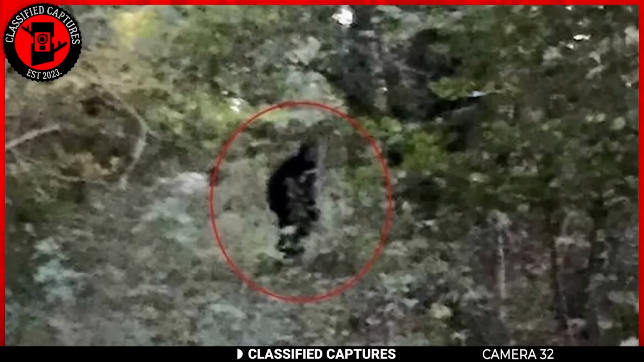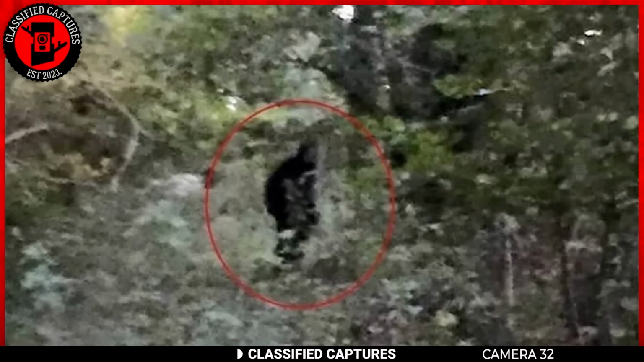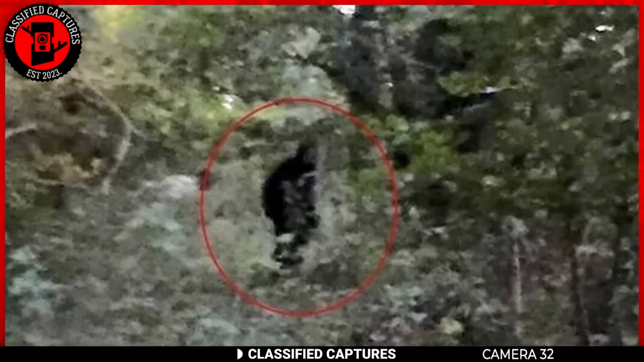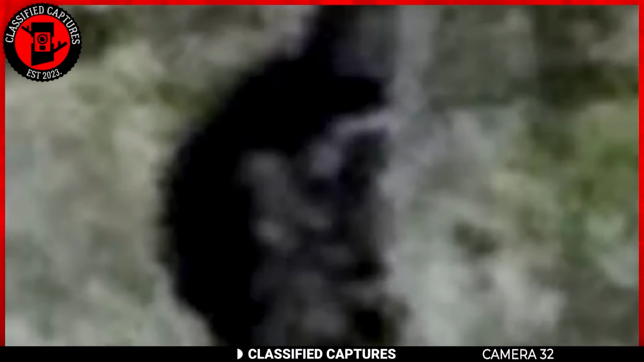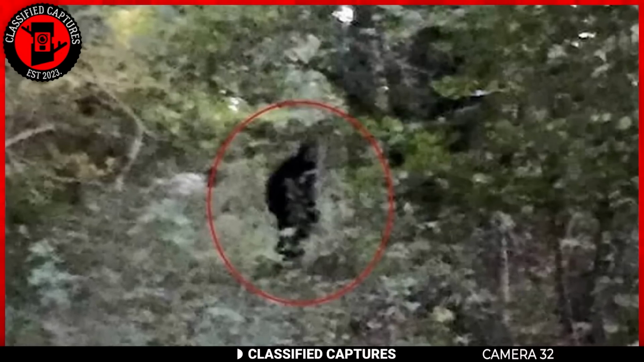Here we have another intriguing image, also taken back in 2005. The witness was a woman who was out for a walk in the woods with her dog when she claimed to have seen an ape-like creature emerge from the bushes and onto the path ahead of her. Acting quickly, she hid behind some bushes and managed to snap this photo of the creature. Take a look at the image. Could this be a Bigfoot?